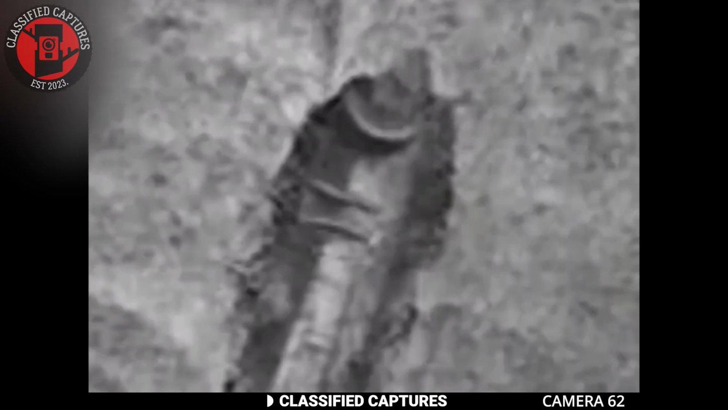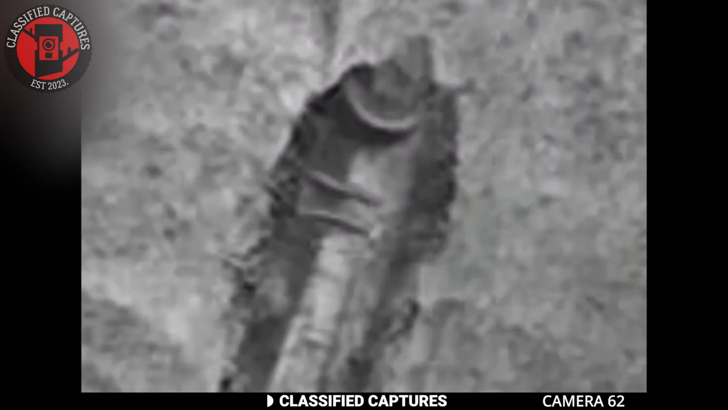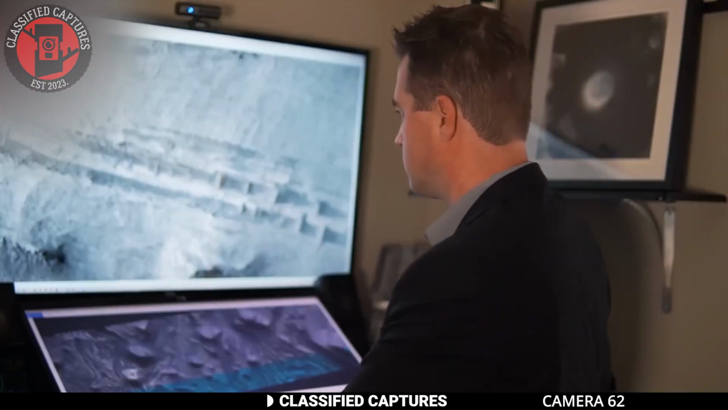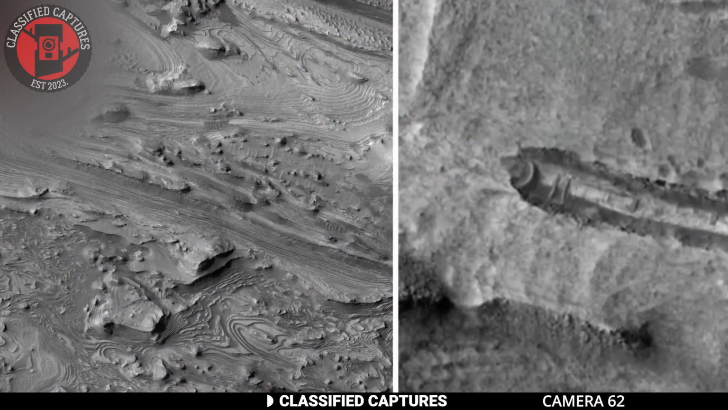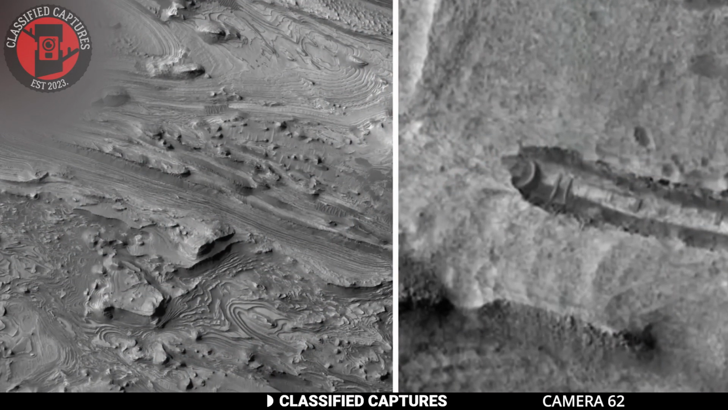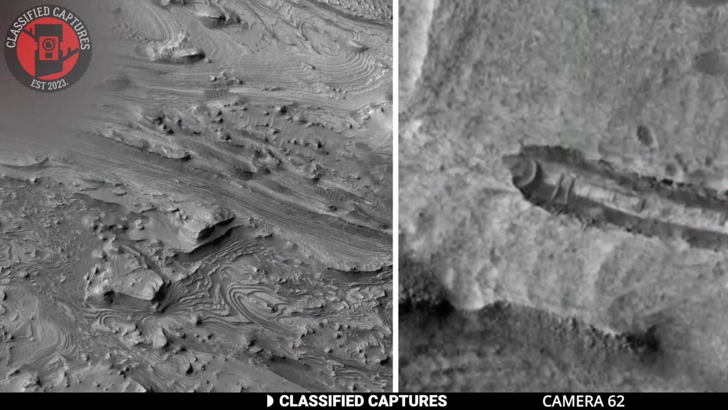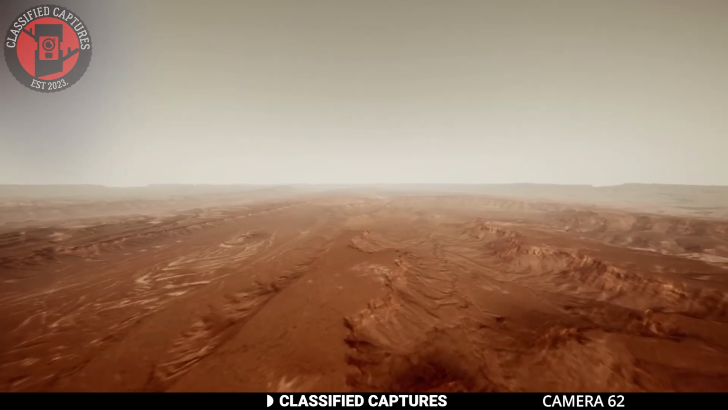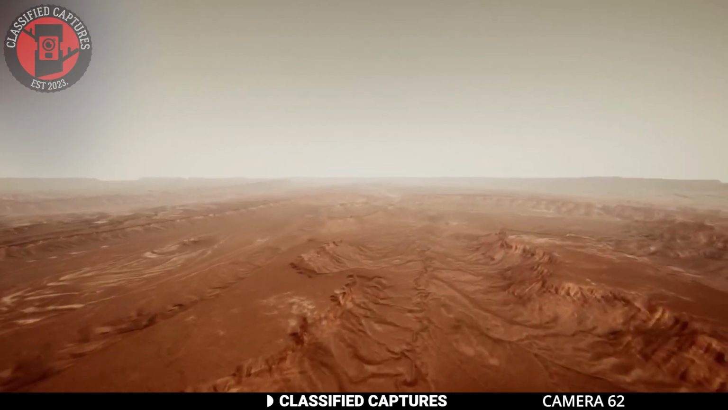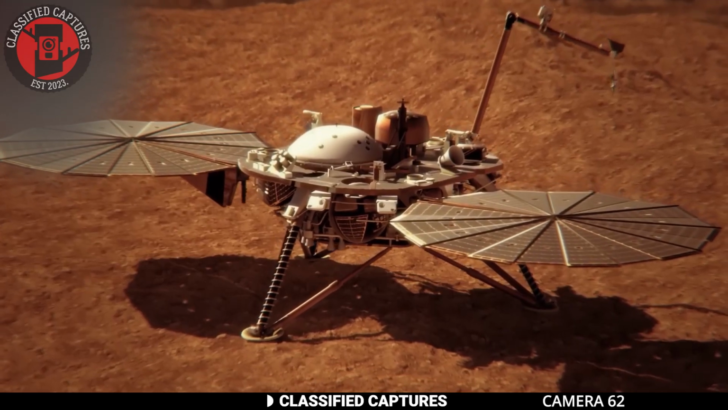One of the most notable findings was a long streak on the planet's surface that ended in a curve that appeared to be a craft of some kind, possibly a saucer-shaped object. This discovery raised questions about whether there could be intelligent life on the planet and whether they could be responsible for such an object. In 2020, scientists deployed a device to the planet's surface to measure Mars quakes.